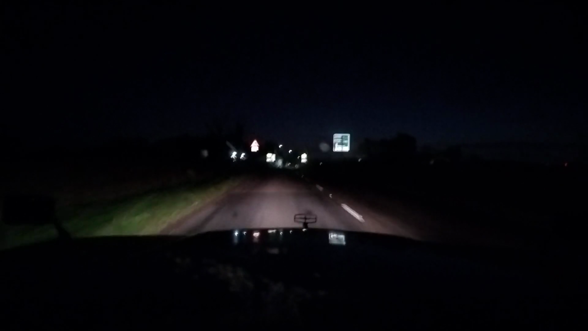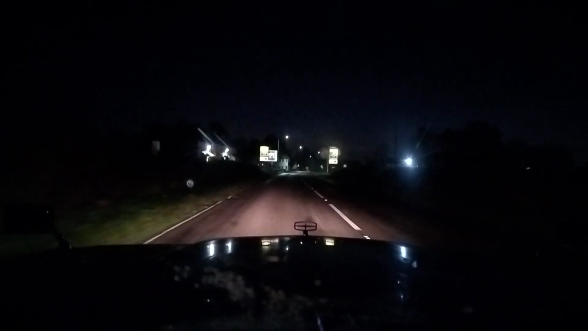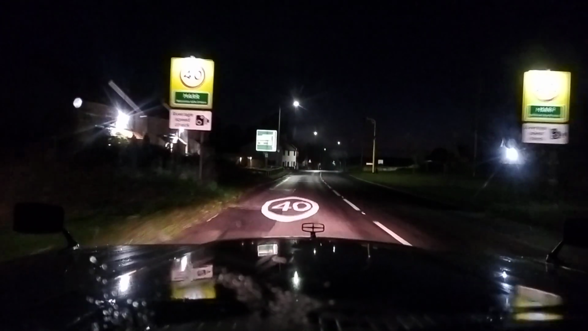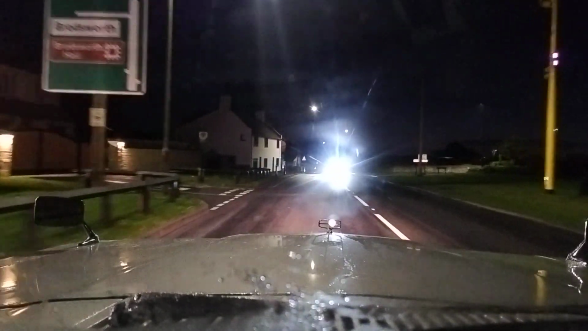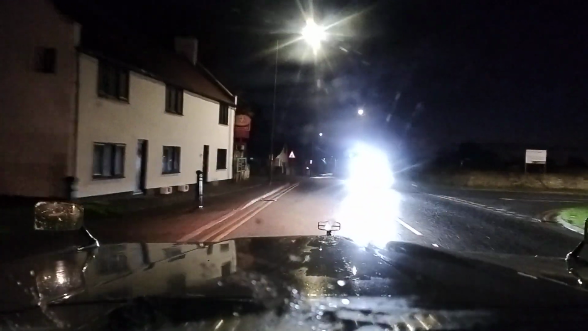I'll go back into a bit of thick countryside again now. There are some big wind turbines down here, and great fields, and then wind turbines. It almost seems a bit odd to me.